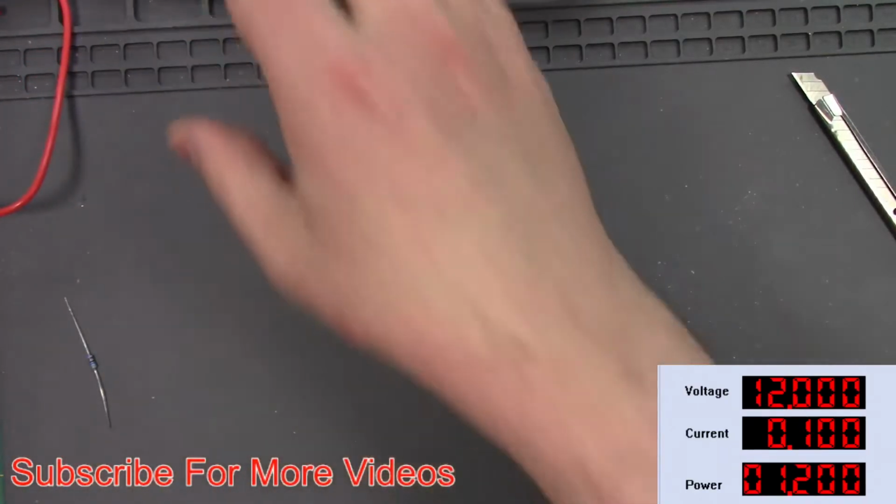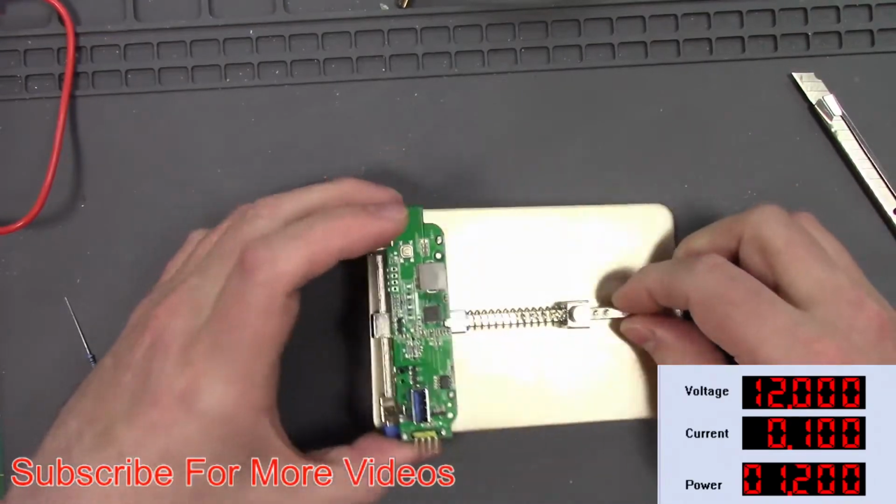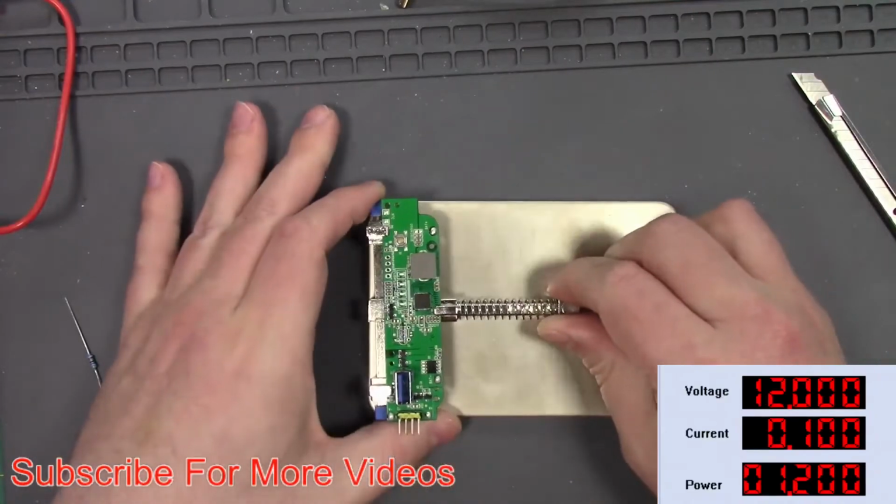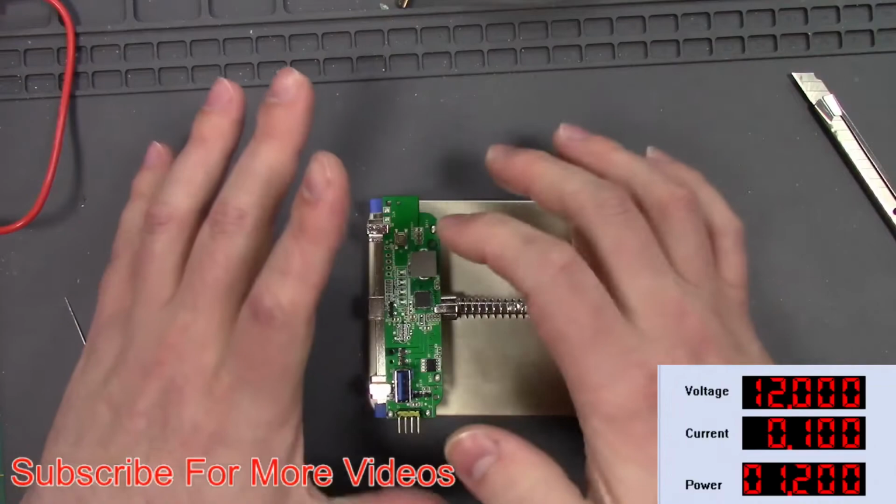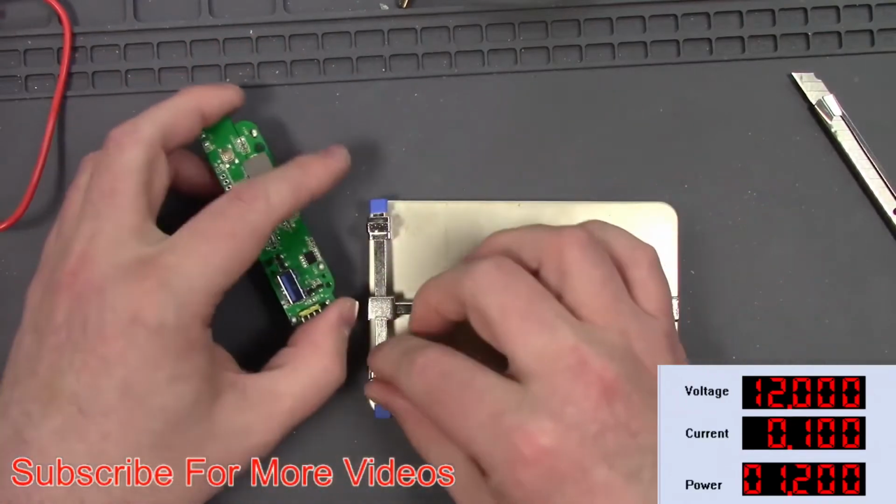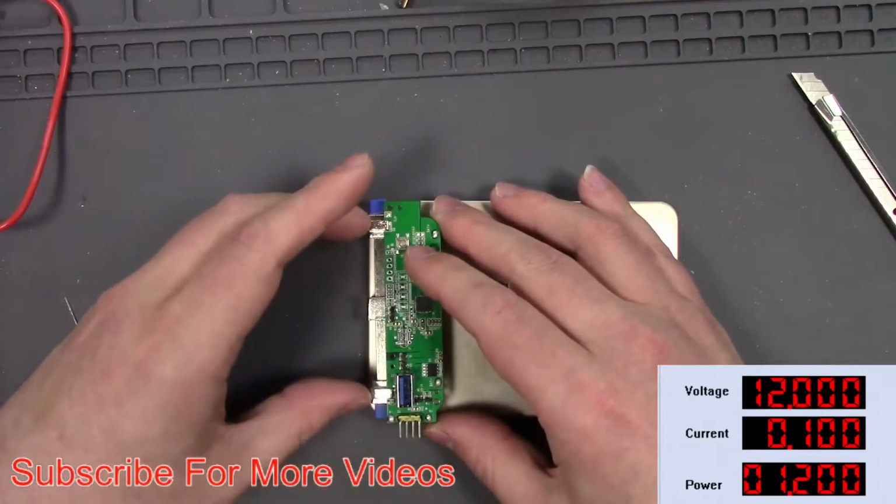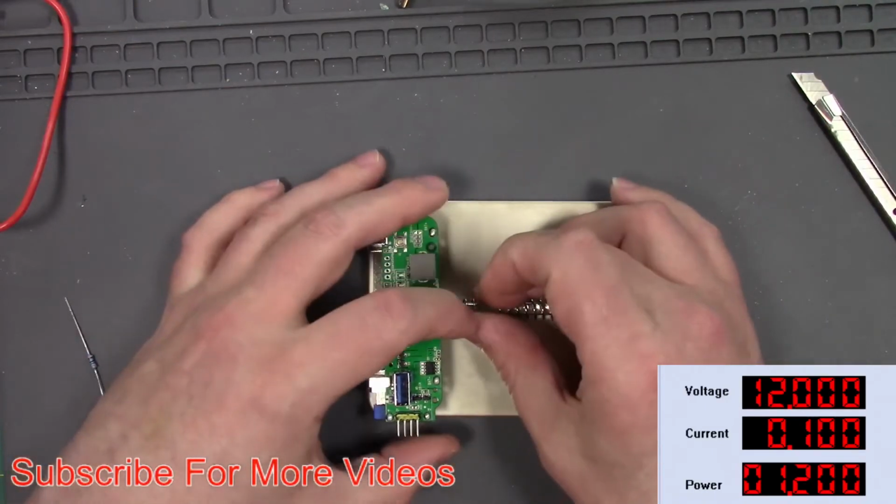So this is a look at one of the boards I'm fixing. It's a battery pack, and I got this board holder to hold my boards so I can solder the pieces on. This is just a very inexpensive board holder that has adjustments on it to hold your board, so you have to be careful you don't knock off any components.